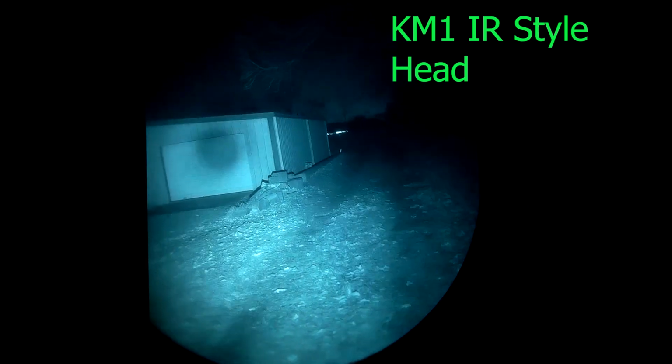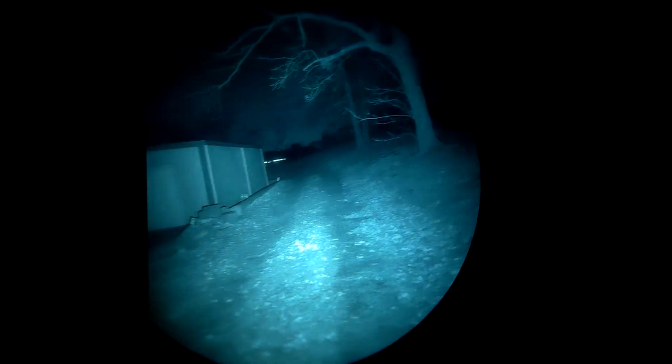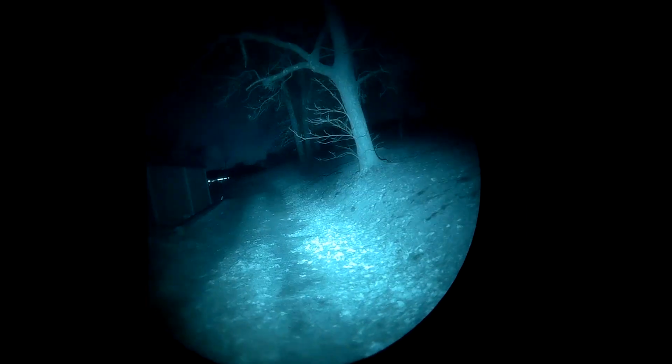And now we're going to move on to the M300V head. Same, plenty bright. You can see lots of fisheye effect, but again, compared to the illuminator that is on the night vision, this works a whole lot better.